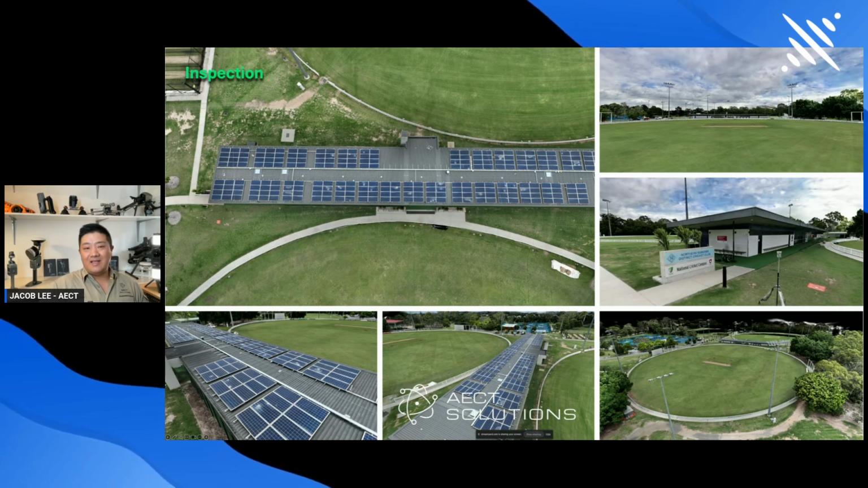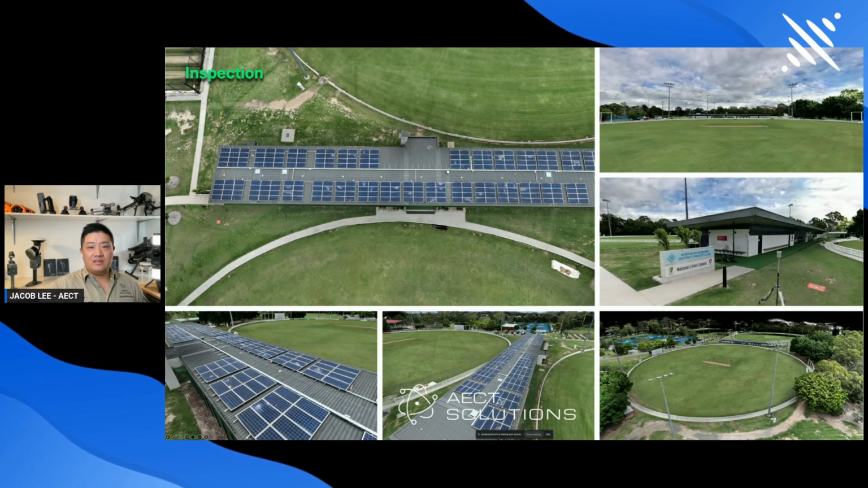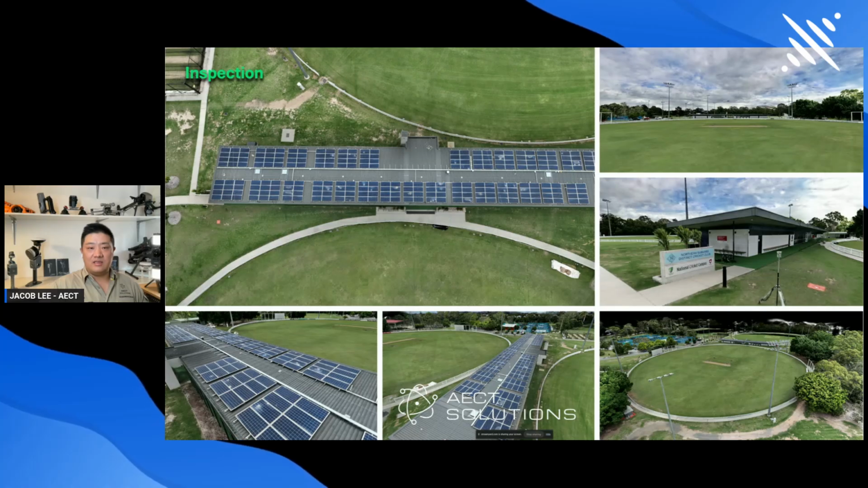As you can see, the large-scale 3D Gaussian splatting model can reconstruct perfectly with high fidelity. For example, we fly the drone around 50-meter height, and we can still identify hail damage on the solar panels from different angles of the Gaussian splatting model.